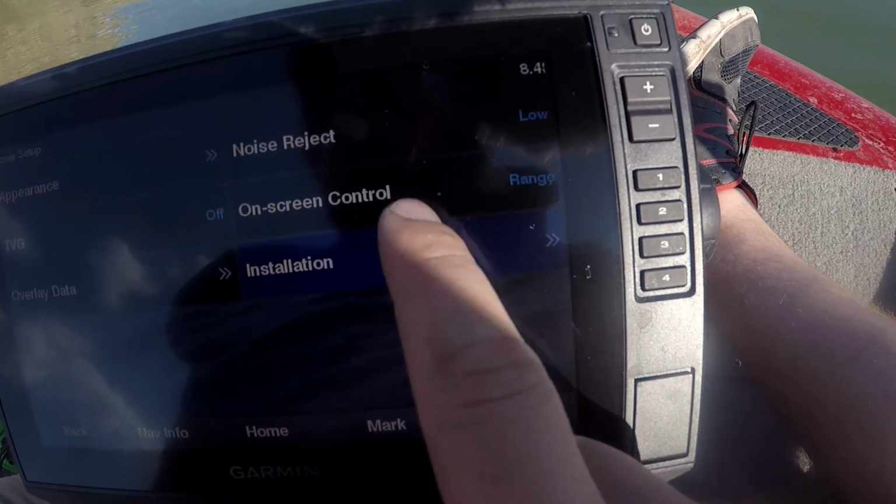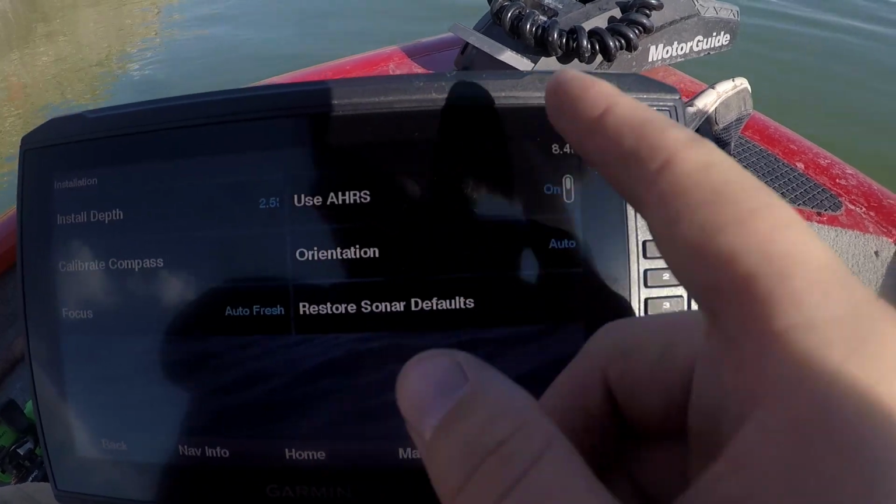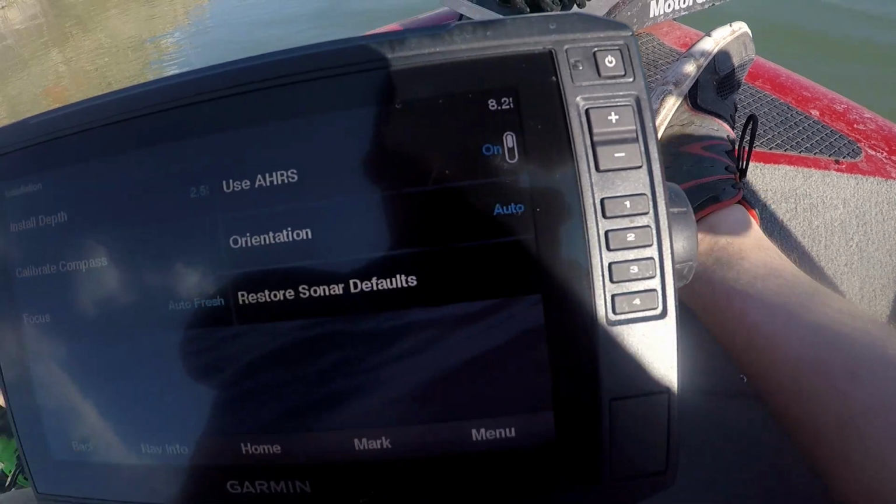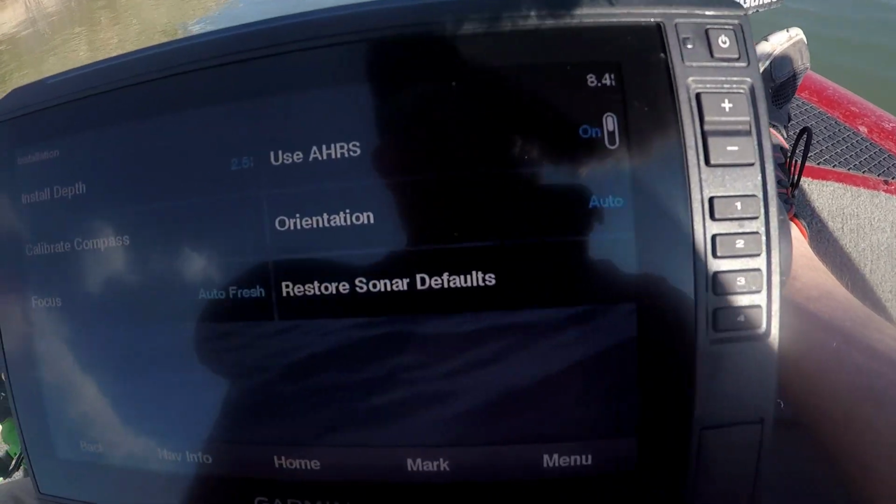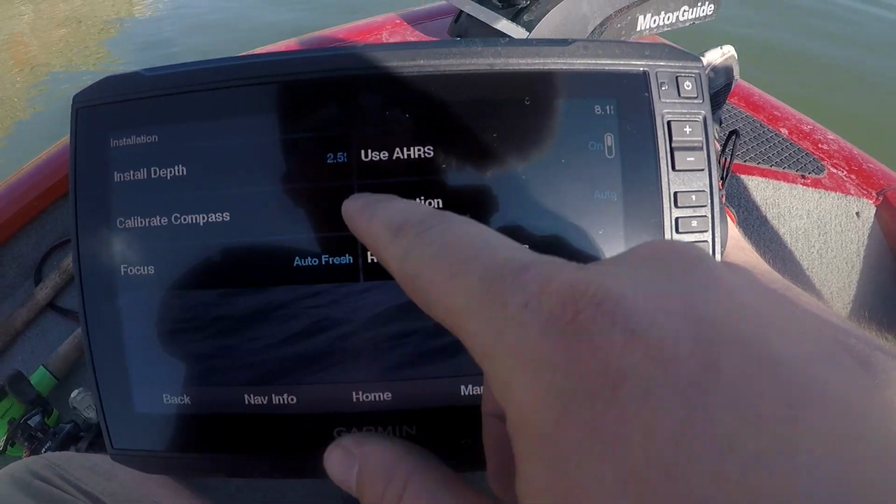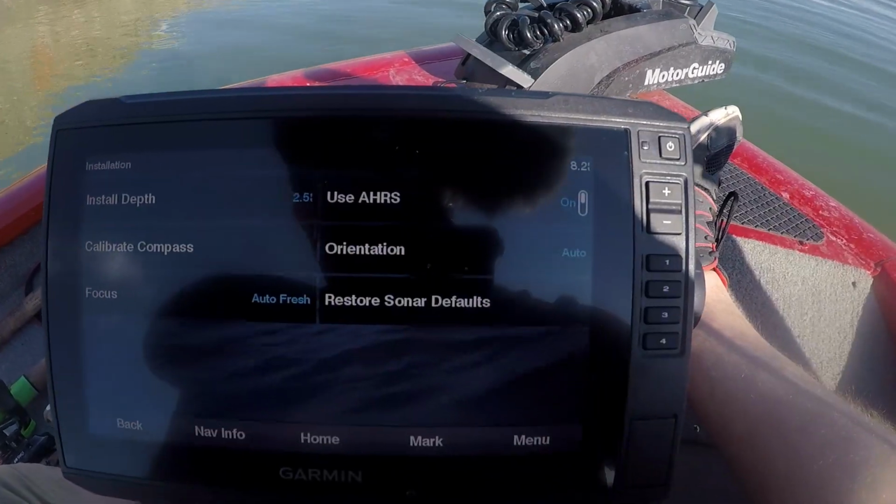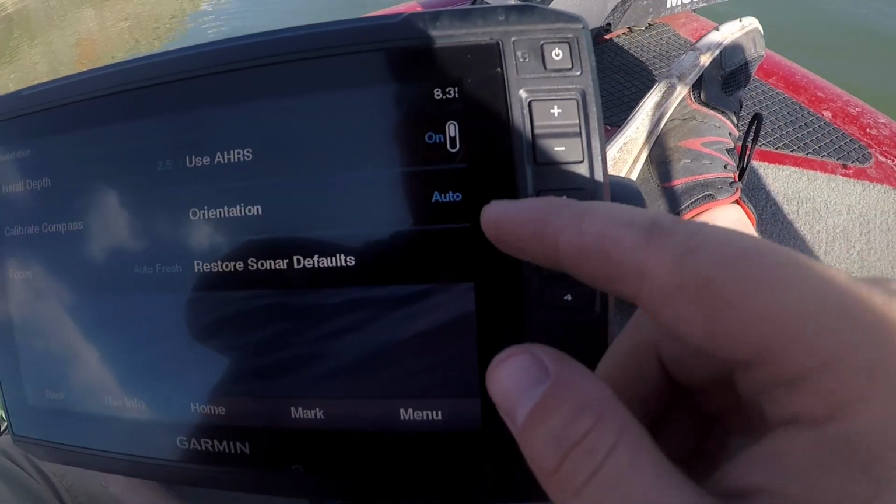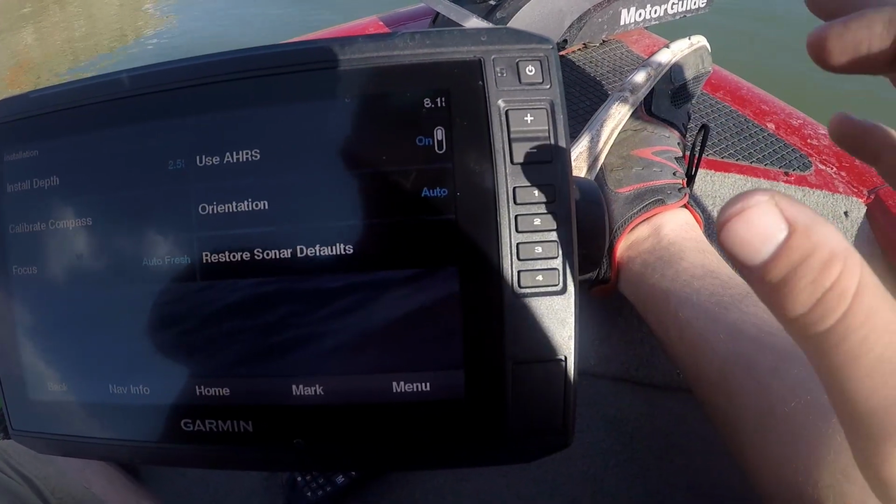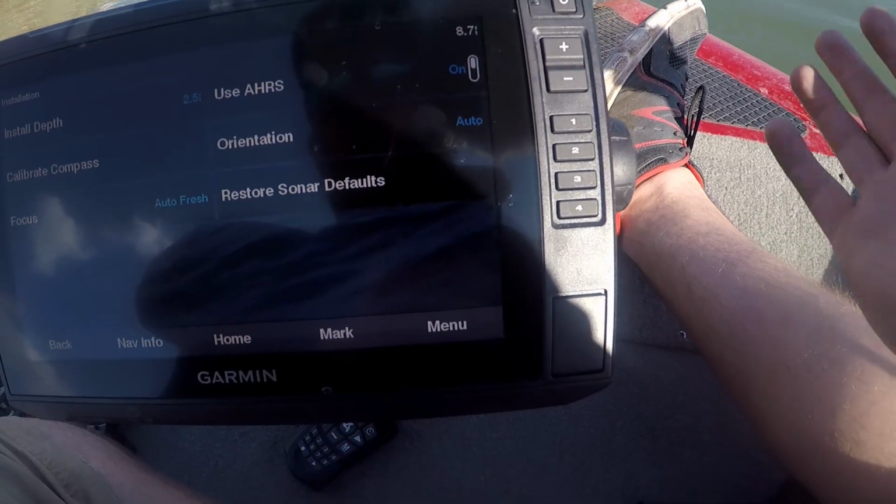So let's see, installation. I had the HRS on where it picks if you're going over waves or you have someone's weight coming through, it automatically dampens their signal, where you don't end up with a squiggly bottom or the whole bottom moving. That's what that does. Orientation, that tells you whether it's in auto, so it decides whether, hey, I'm in forward view, I'm in down view, or I'm in perspective view.